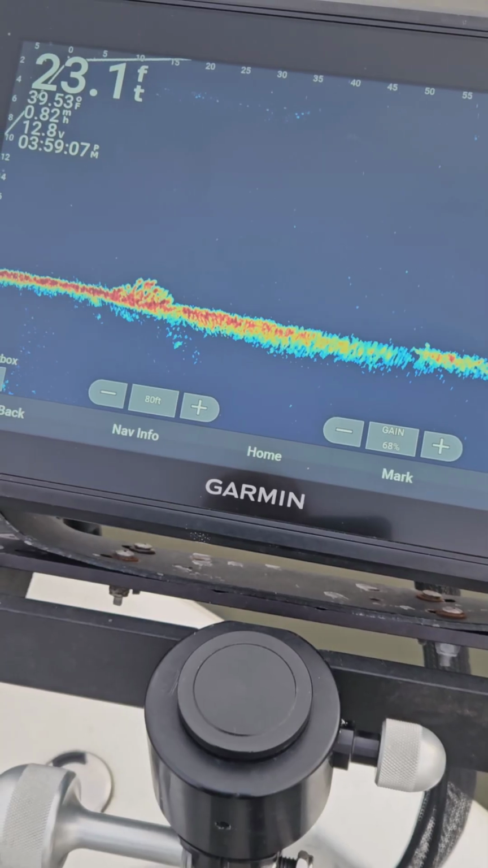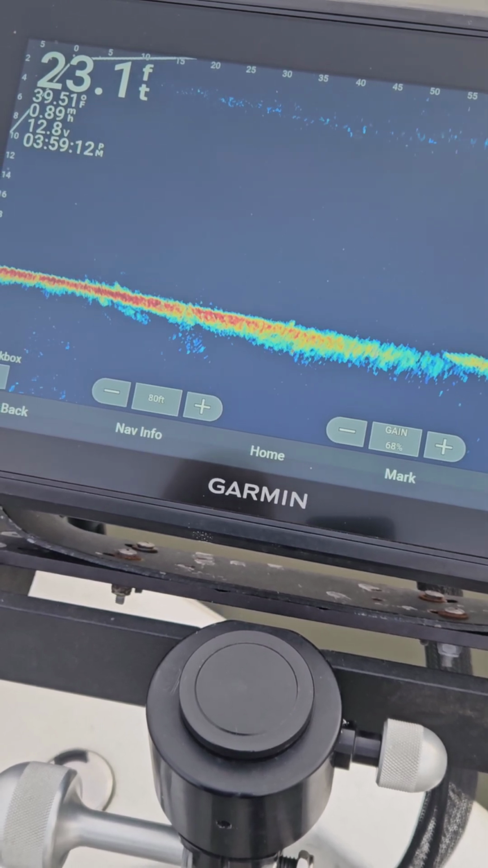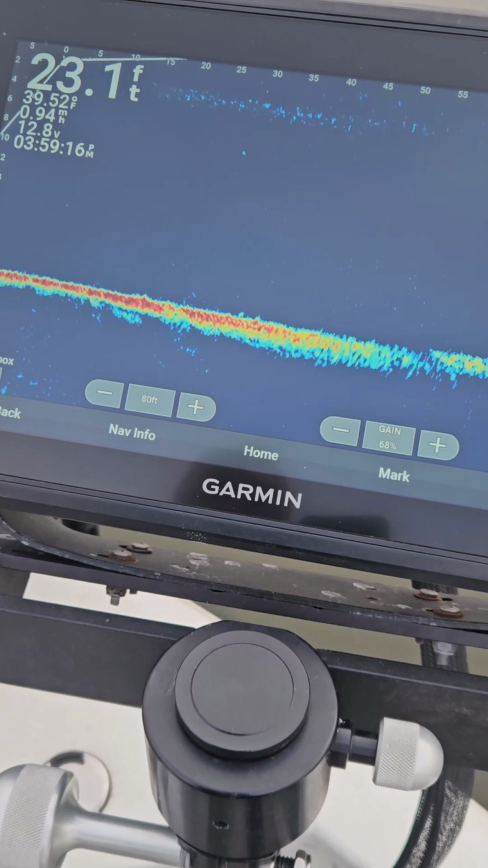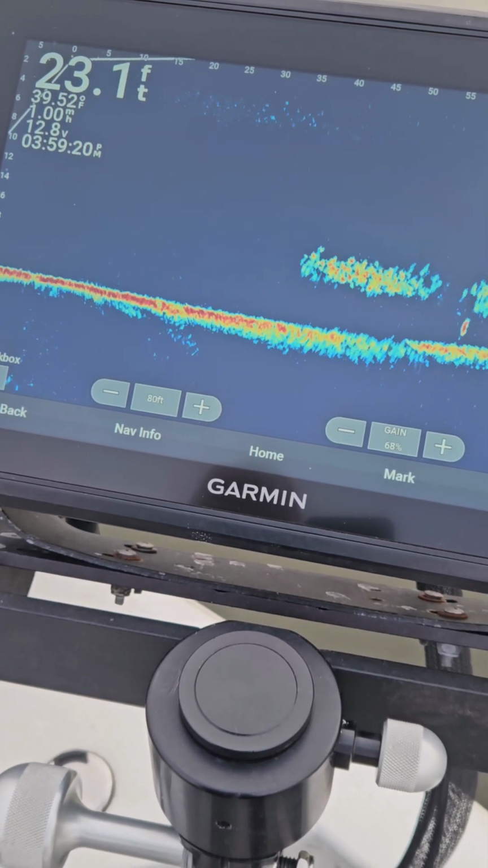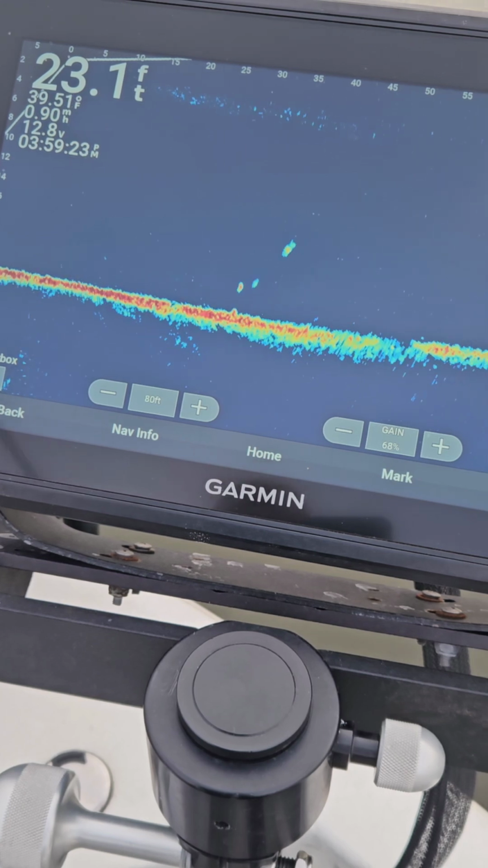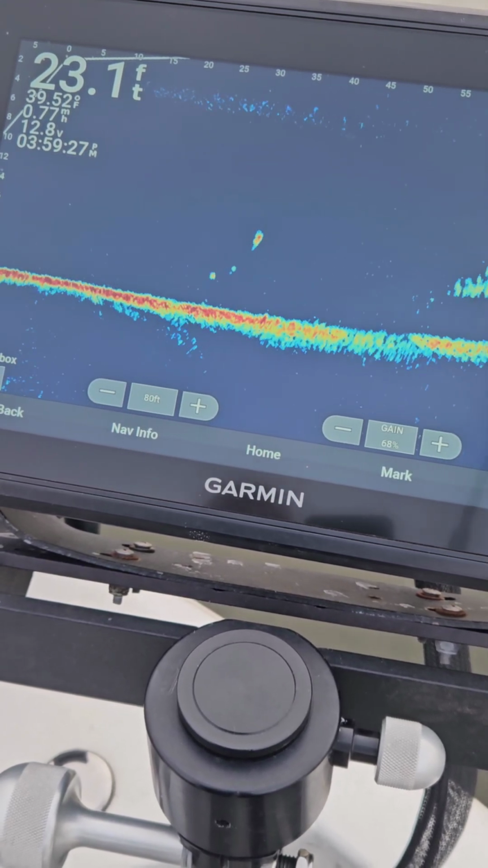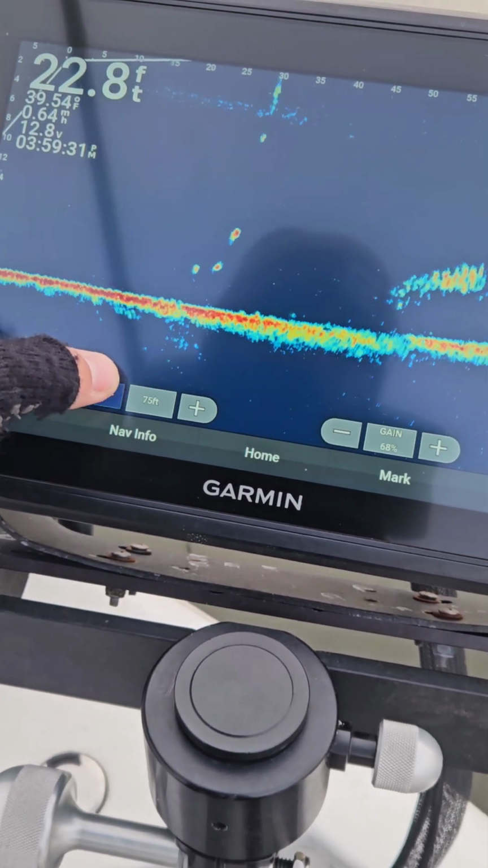All right, so what we're going to do is pan around. We're going to take a look, and there's a fish right out there suspended. Now I'm looking for individual fish, and here's some right here. There's a little bit of a group right there. So what I'm going to do is pitch this jig out there. I'm going to zoom in.